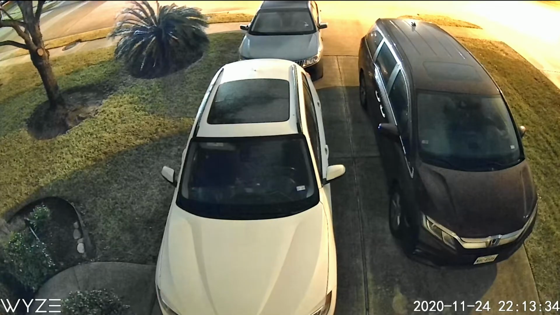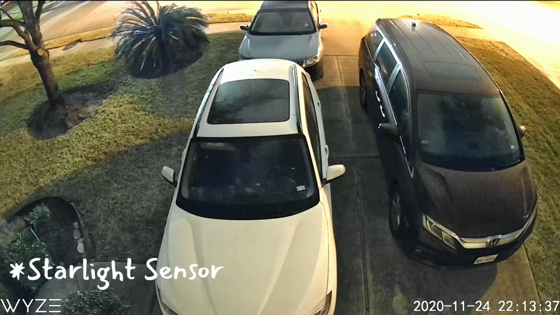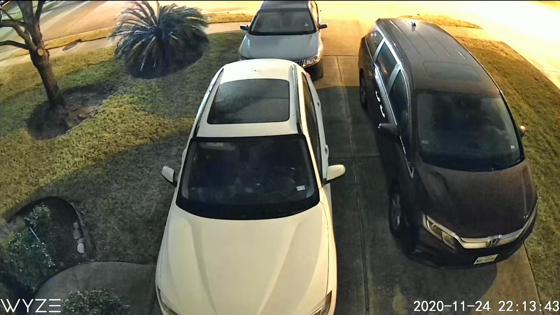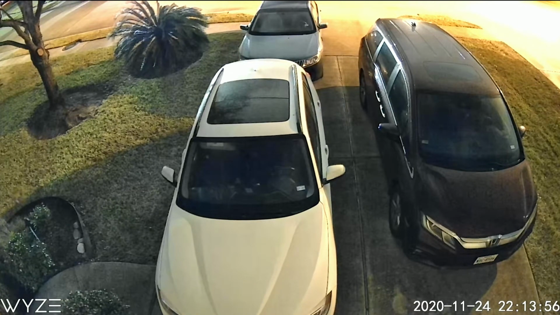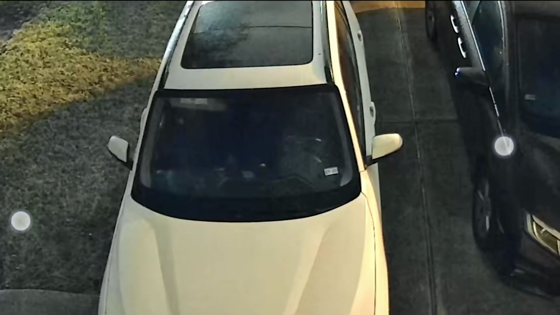This is because of the Starvis sensor it has. It can see in the dark, and it has a very low aperture number. Because of that, the hole that lets the light enter the lens is very big, so it's letting a lot of light come in, and then the sensor itself is very sensitive, and it has some kind of processing probably to reduce the noise. So it's giving such a wonderful picture at night.